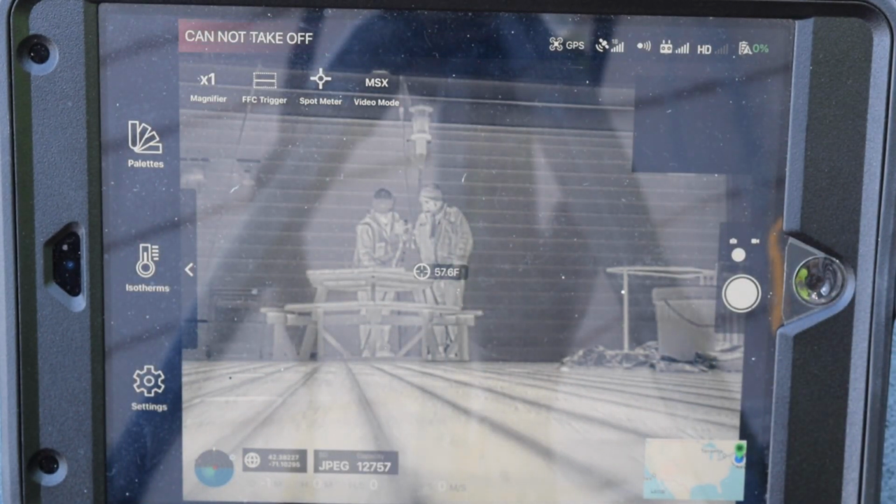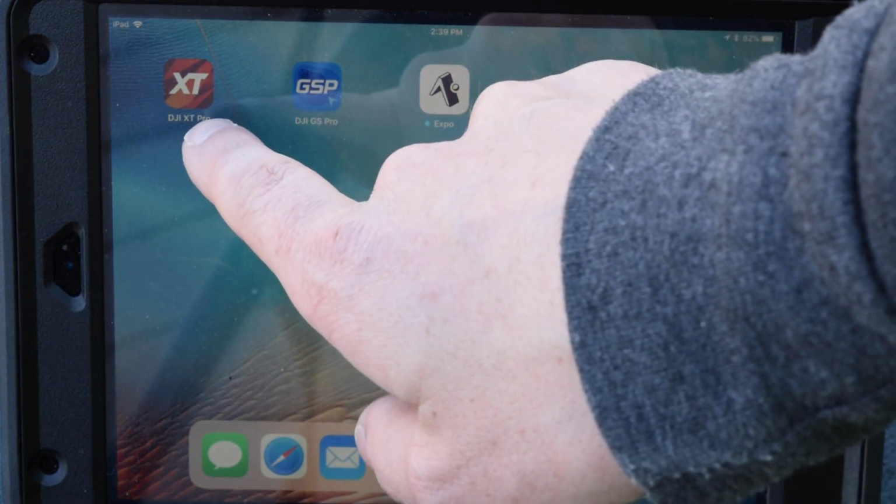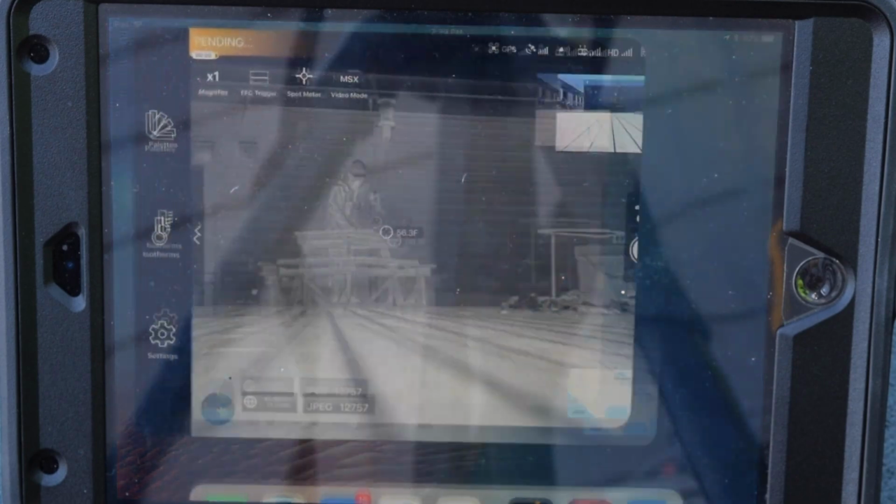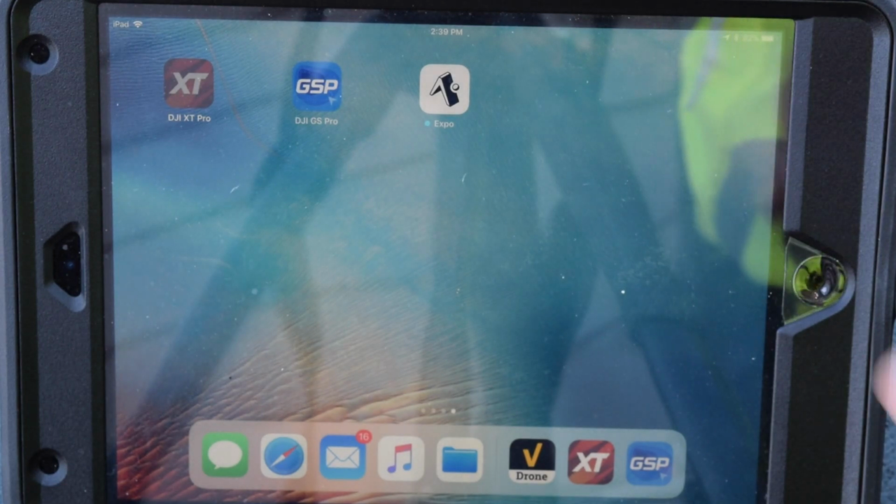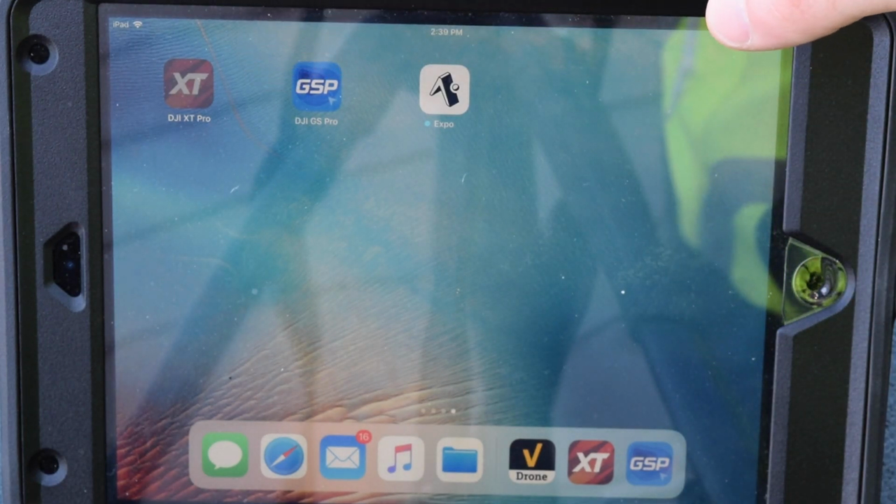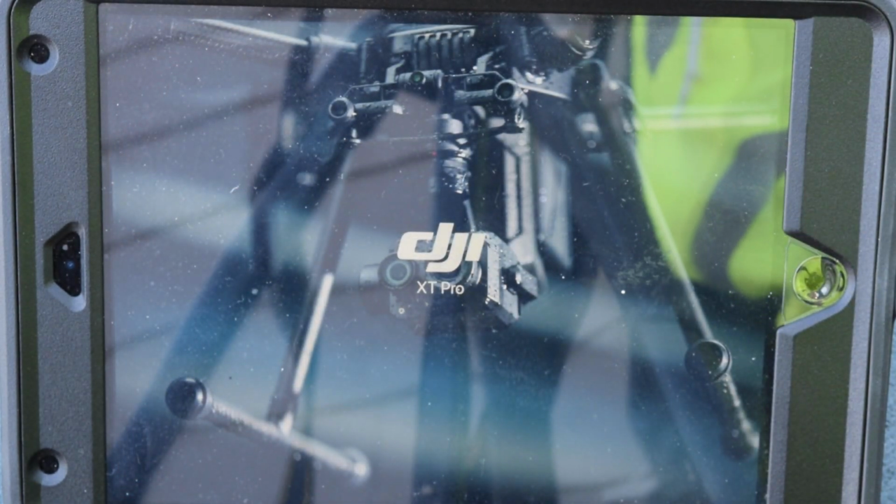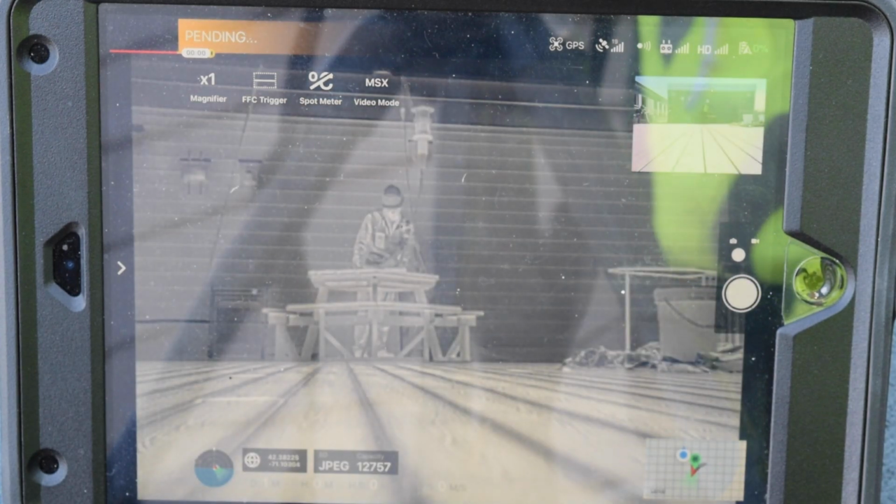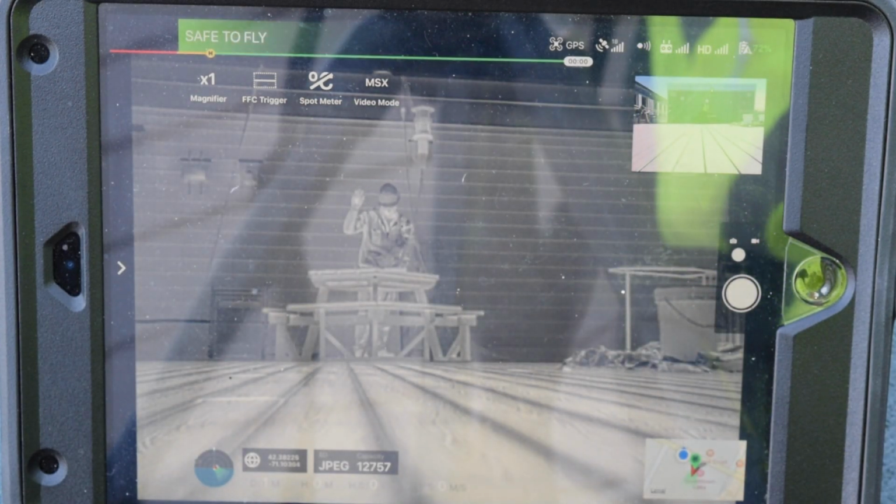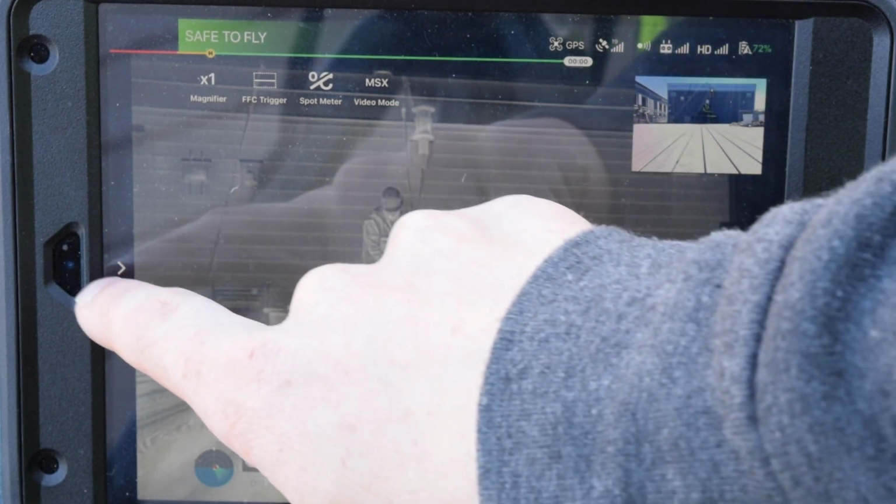So in the XT Pro app, let me just get you back to the screen here. That's this red icon here, this XT Pro app. We can set up a lot of thermographic settings for the camera. So, you can see me, I think. One second, let me just open that app. Let it load. Okay, great, you can see me. Hey, how's it going? Now, inside the XT Pro app, we can set a lot of settings.